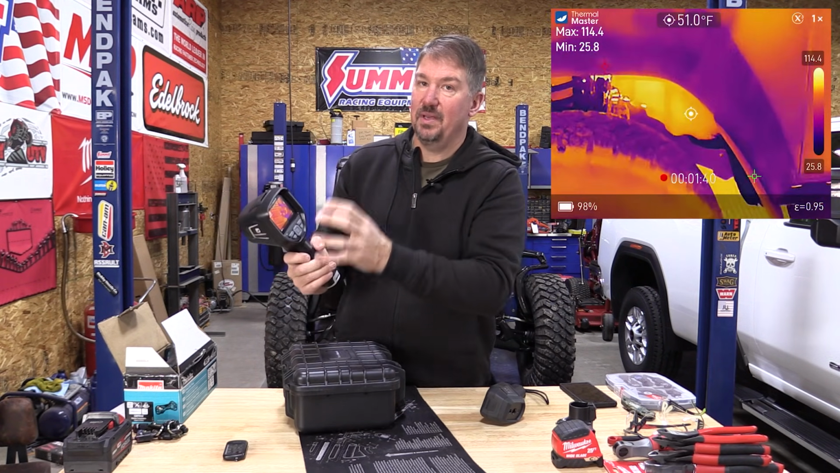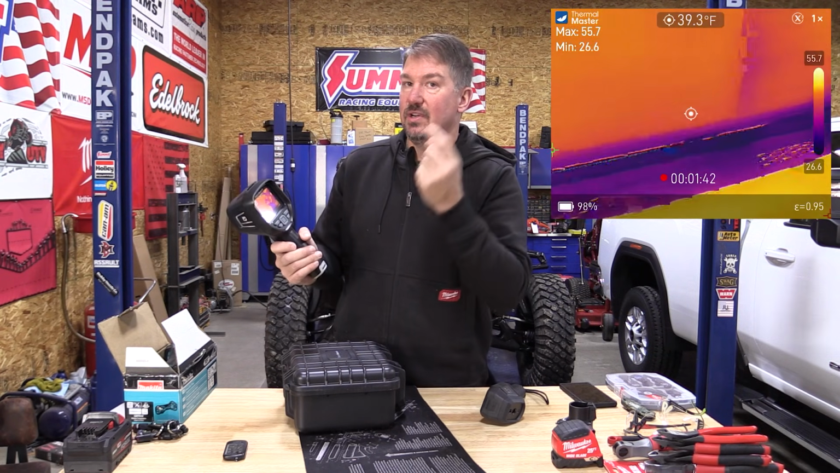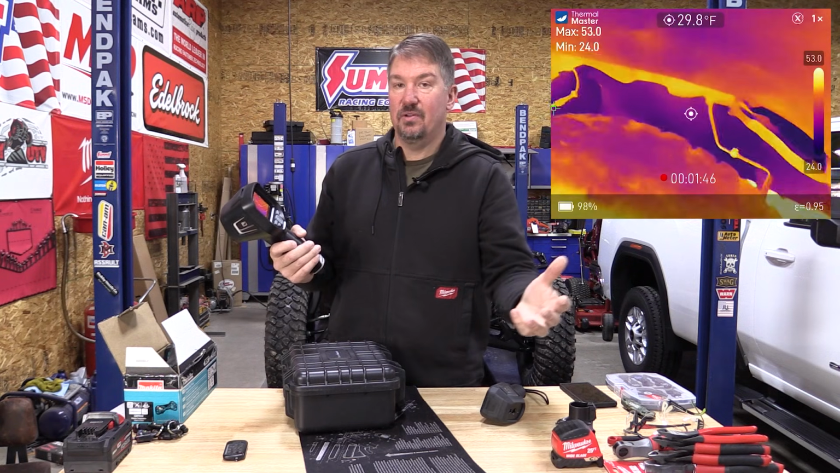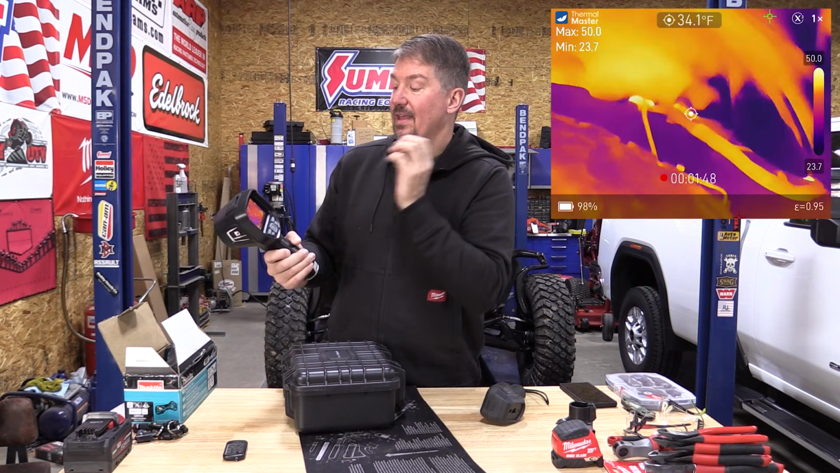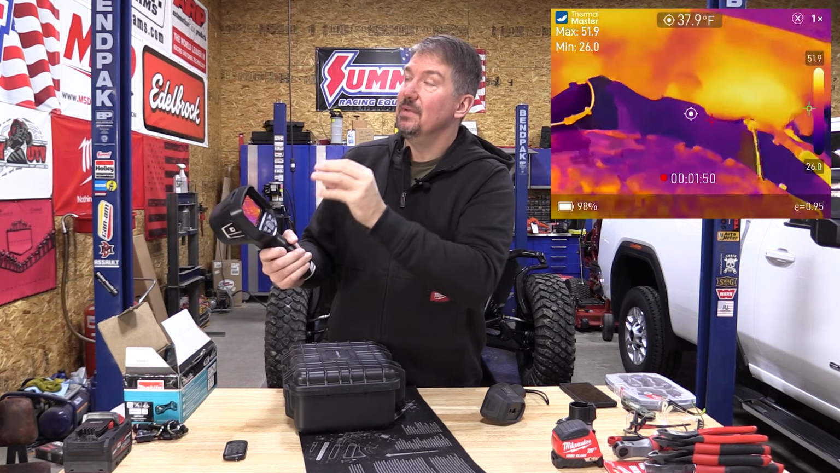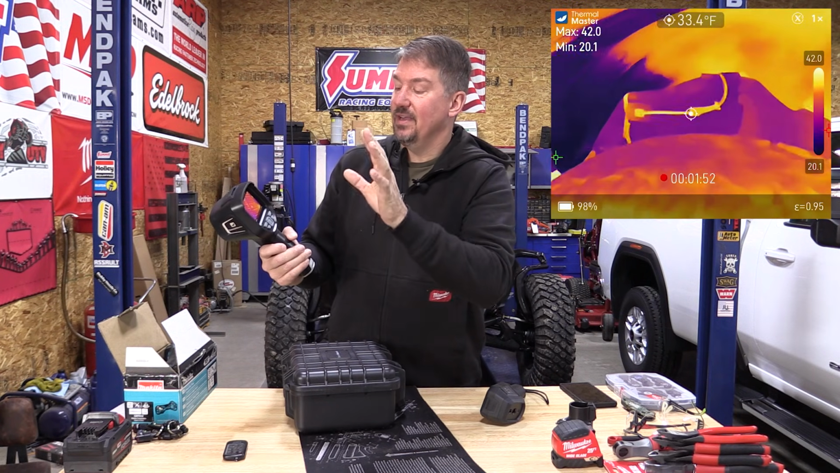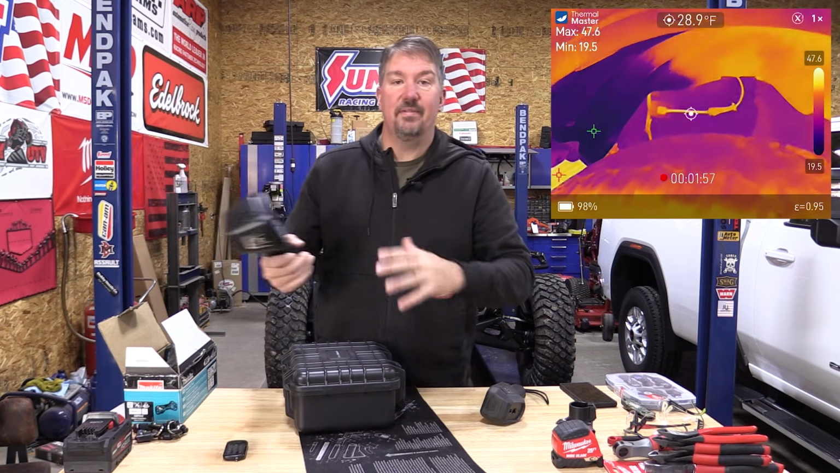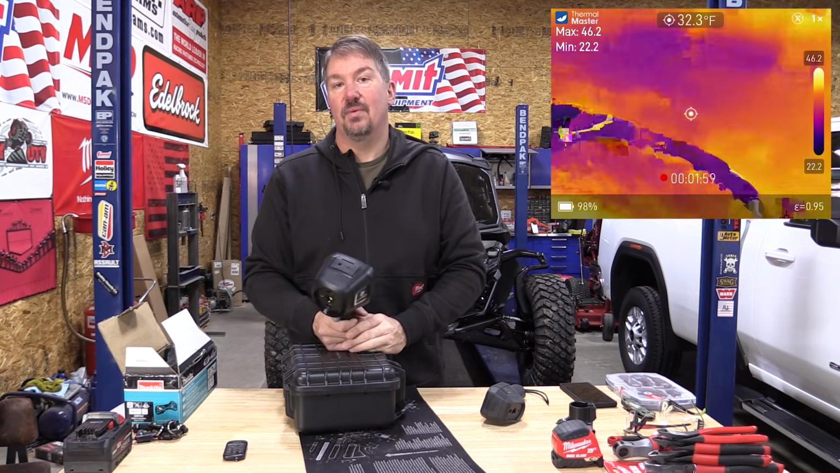For a homeowner, you can pick this up, put it in English, make sure that you have your Fahrenheit temperatures in there. You can go to Kelvin, you can go to Celsius, whatever you'd like. The emissivity, I got that completely wrong. And today is not the day to go with that word. At 0.95, that's going to work for 99% of what you guys are doing.